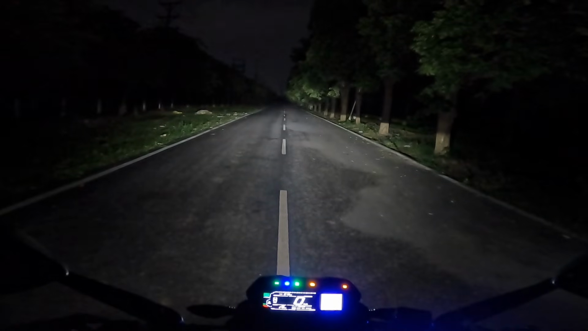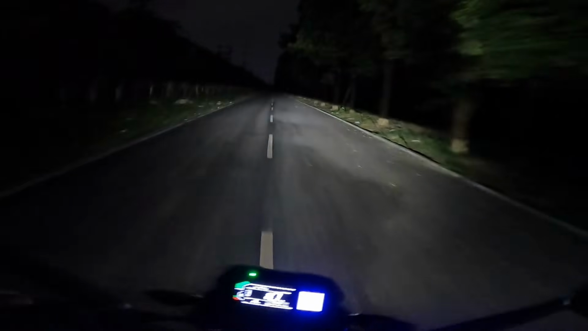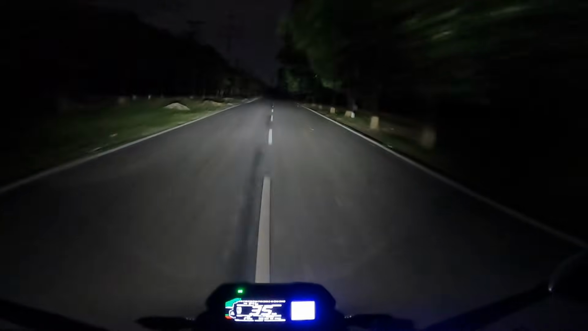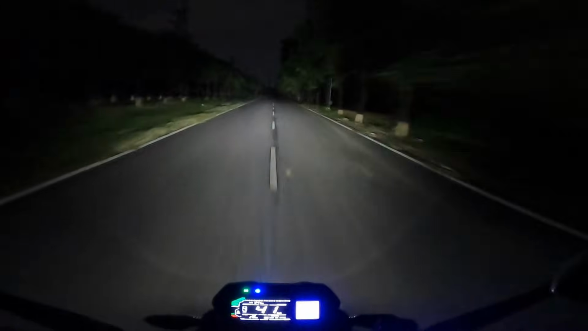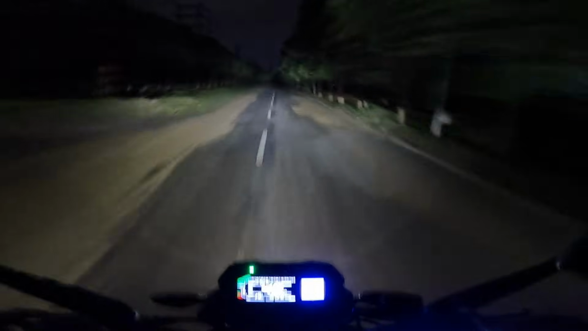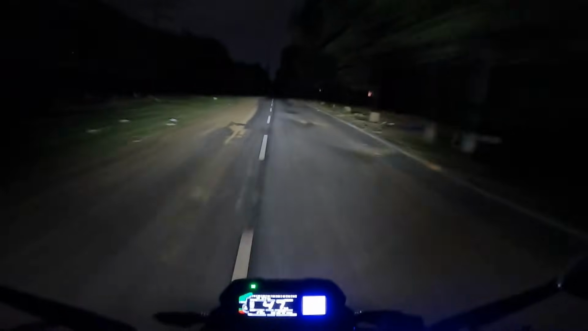High beam. Let's ride. Look at that. And for a change, the adjustment is absolutely perfect.